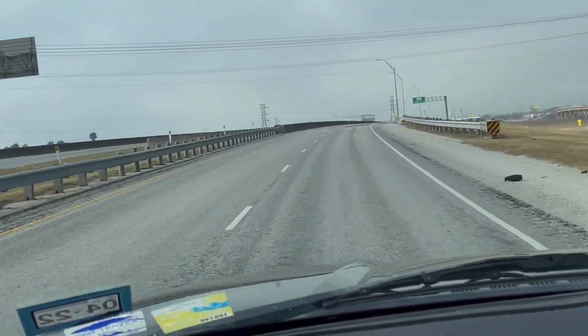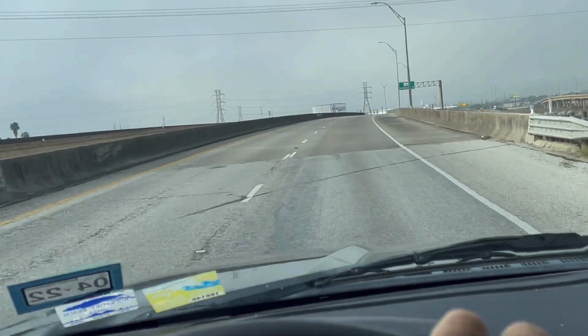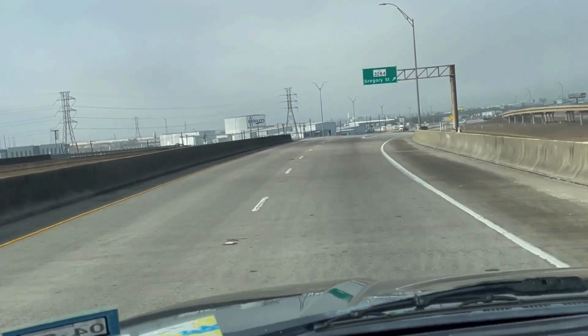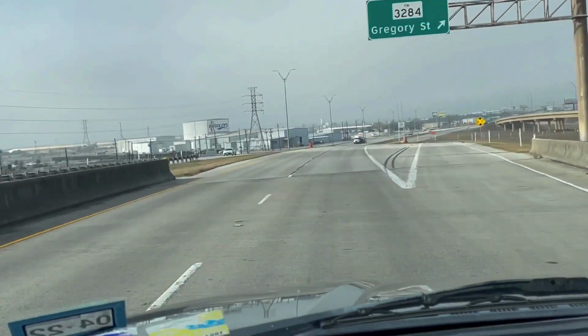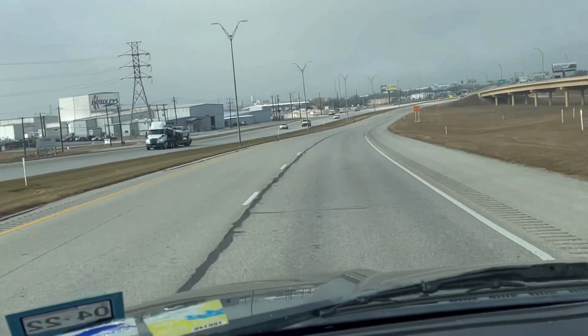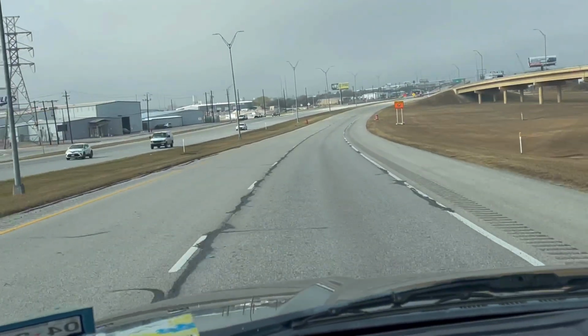But they're putting in an overpass, which is major construction, and there's new jobs in the area. A lot of people coming. It's really gotten built up quickly over here.